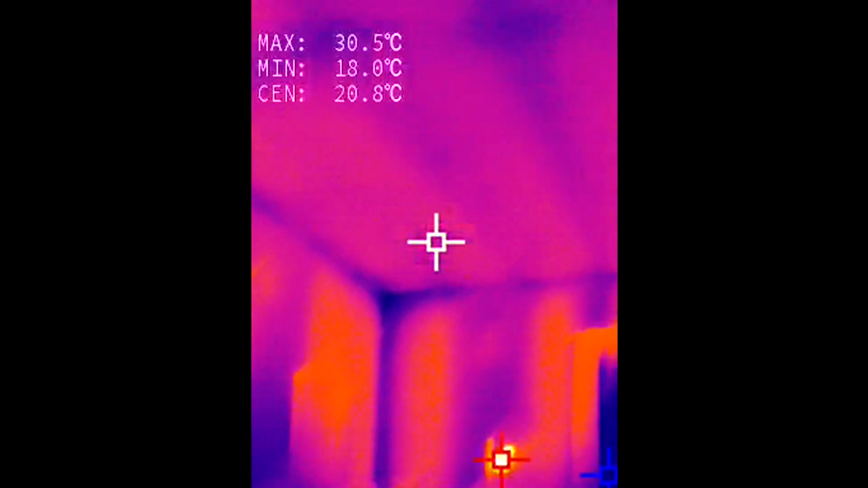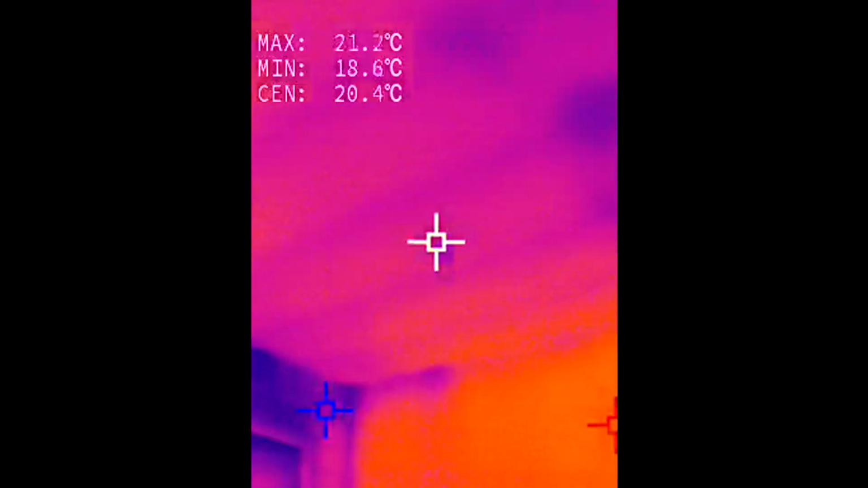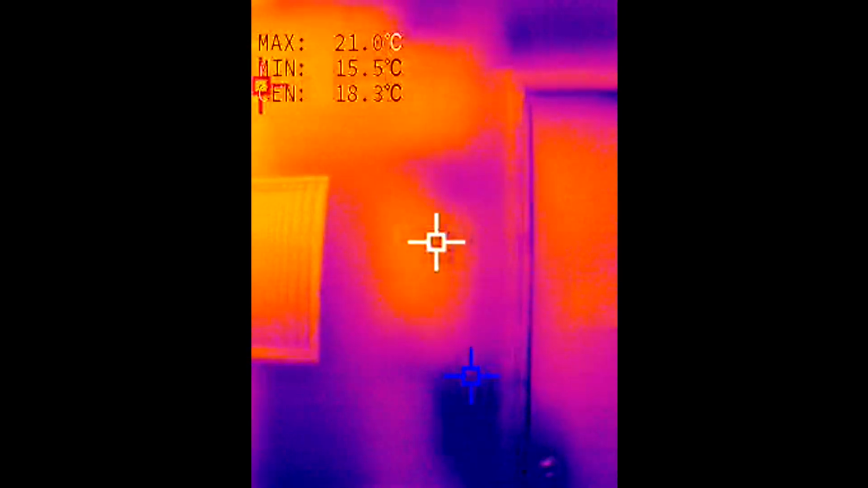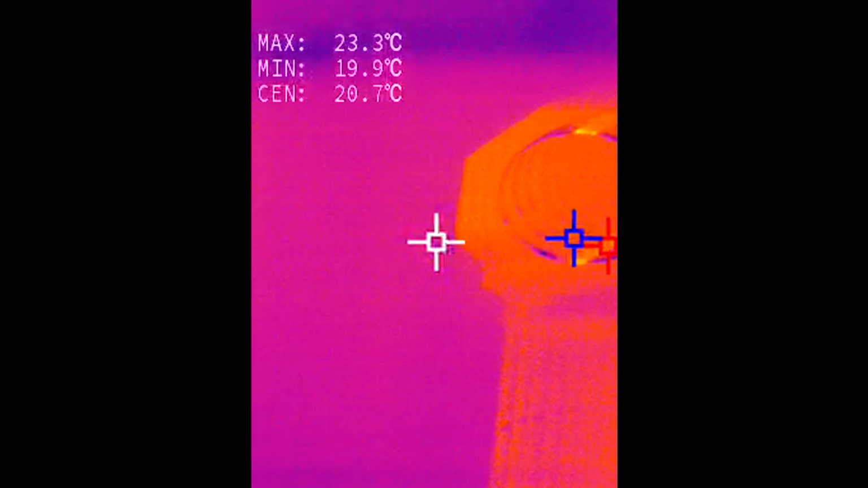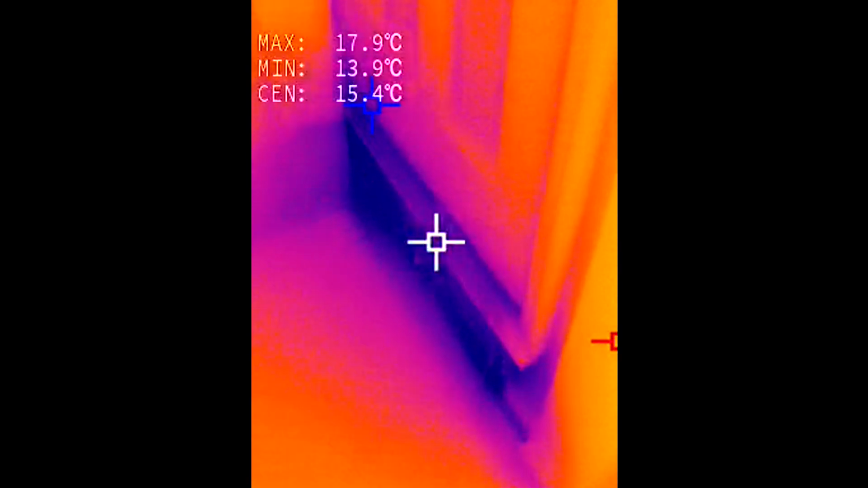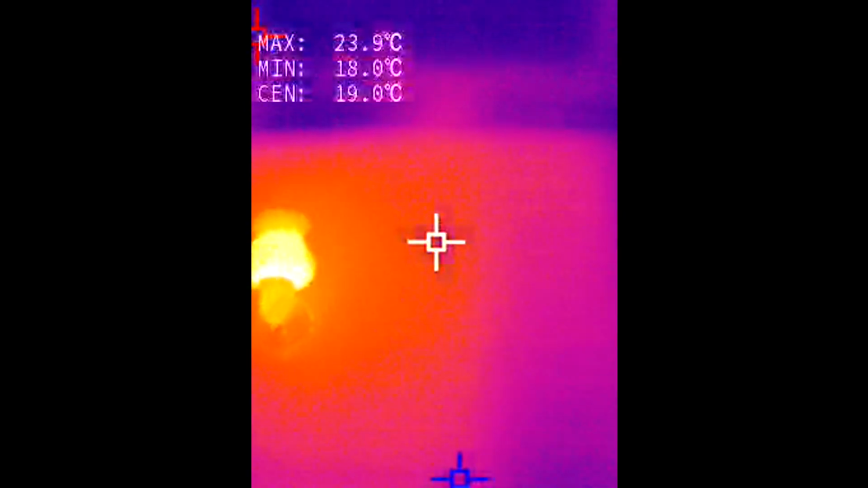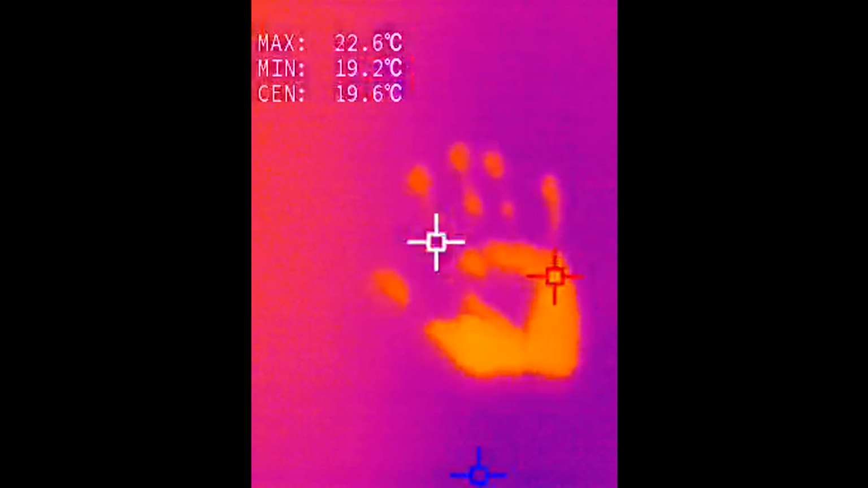Okay, I'm now just looking around the room. You can see the rafters in the ceiling. You can kind of see the lines where they show through. That's a door. Looks like some cold is getting in near the bottom of the door. I'll have to check the insulation there. That's the staircase door to the upstairs. You can see some coldness there. And the handprint on the wall trick, the thermal handprint.